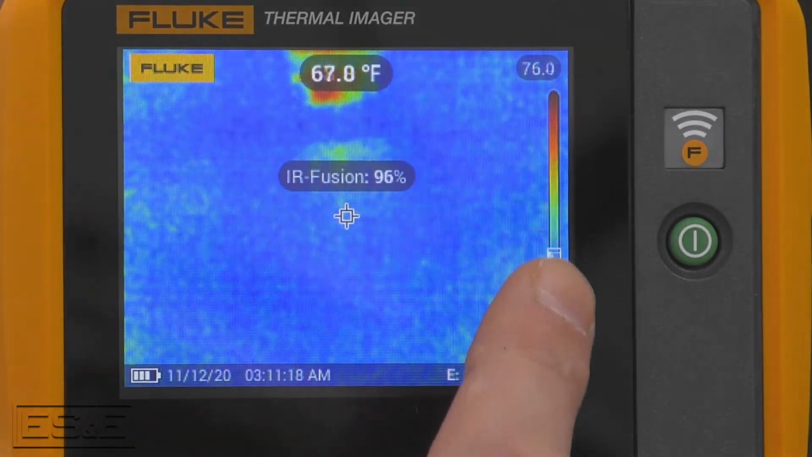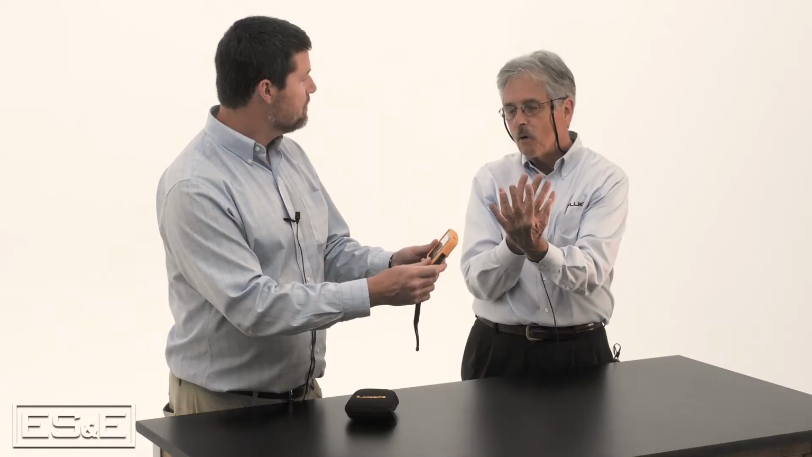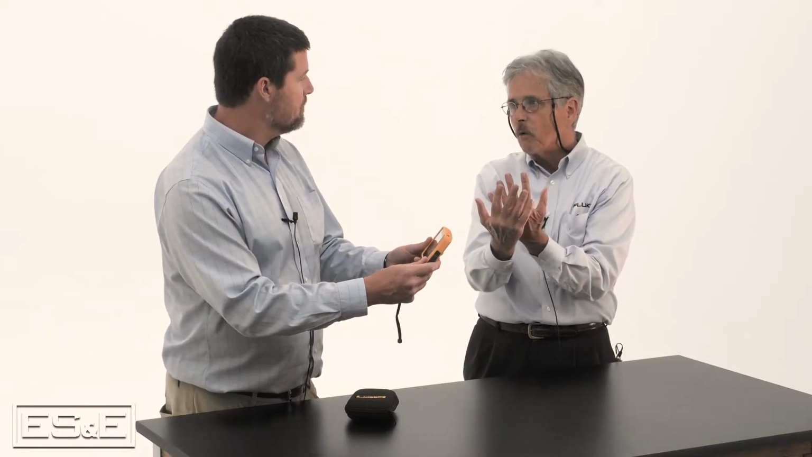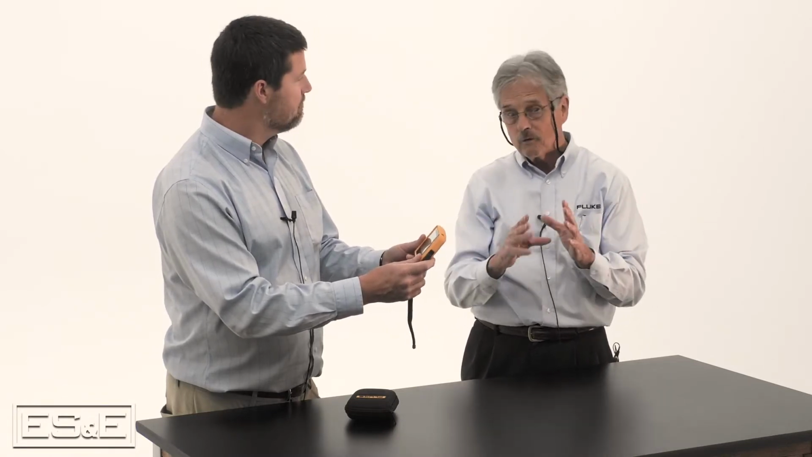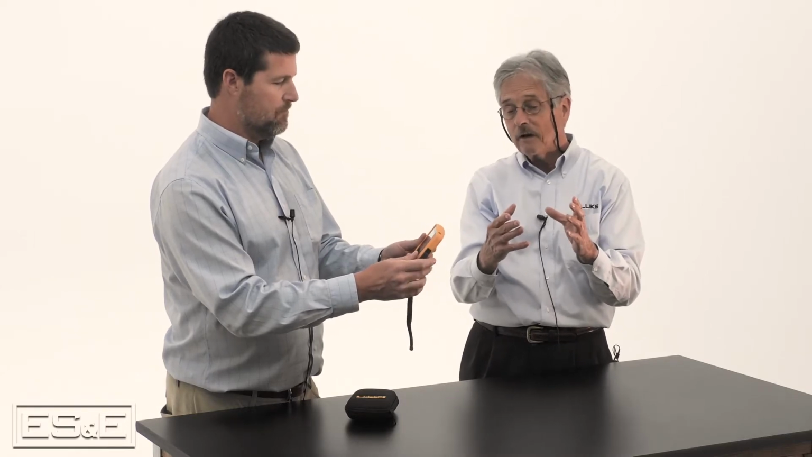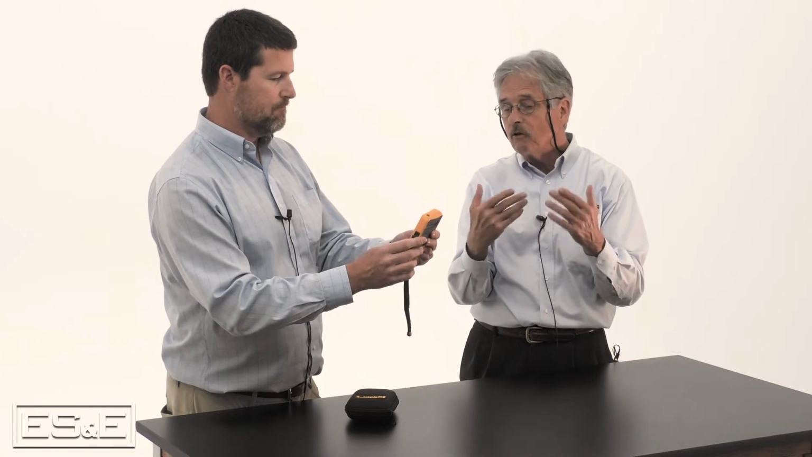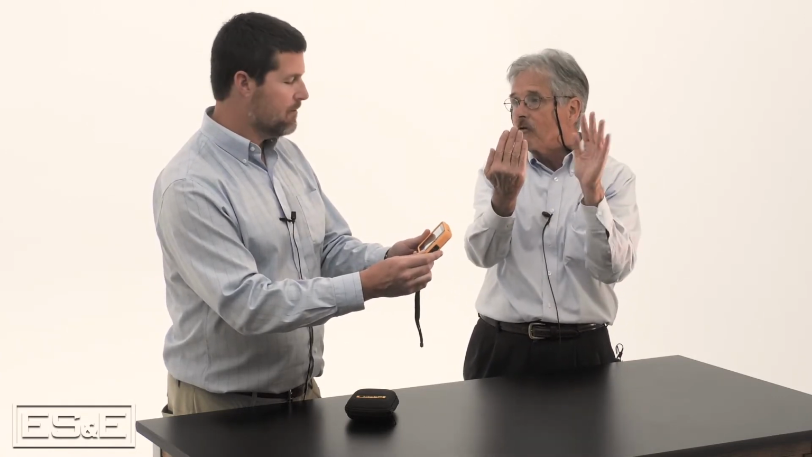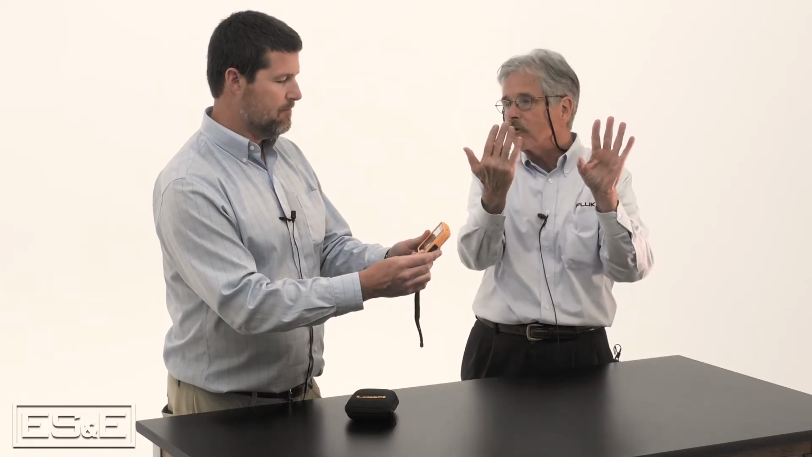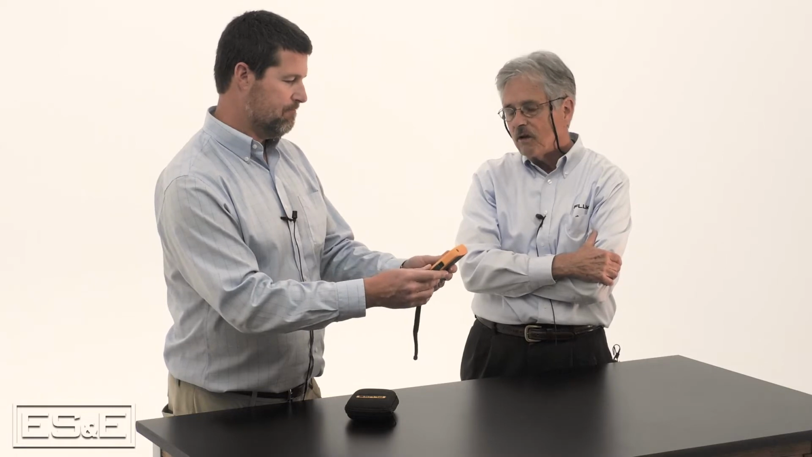By swiping your finger back and forth, what we call fusion, you can show more infrared or more of the visual camera. That's helpful when you're just looking at things in the field of view to help you figure out what you're looking at, which is sometimes tricky in the infrared world. But also, when you save an image, you can separate those two pictures and put them side by side. So I get a regular photograph of, say, an electrical panel and then the infrared. Right.